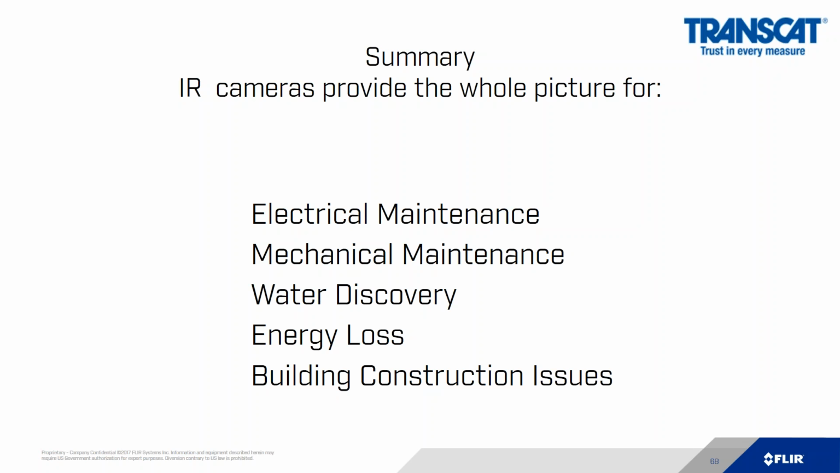So in summary, IR cameras provide the whole picture for electrical maintenance, mechanical maintenance, water discovery, energy loss, and building construction.